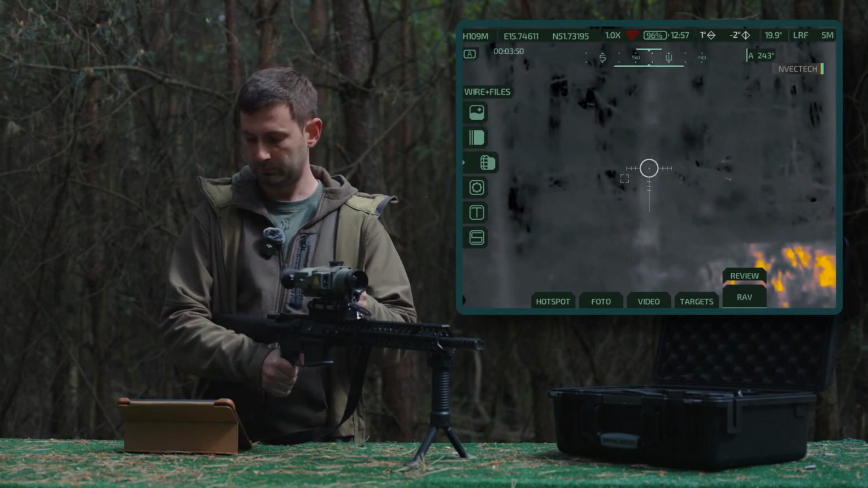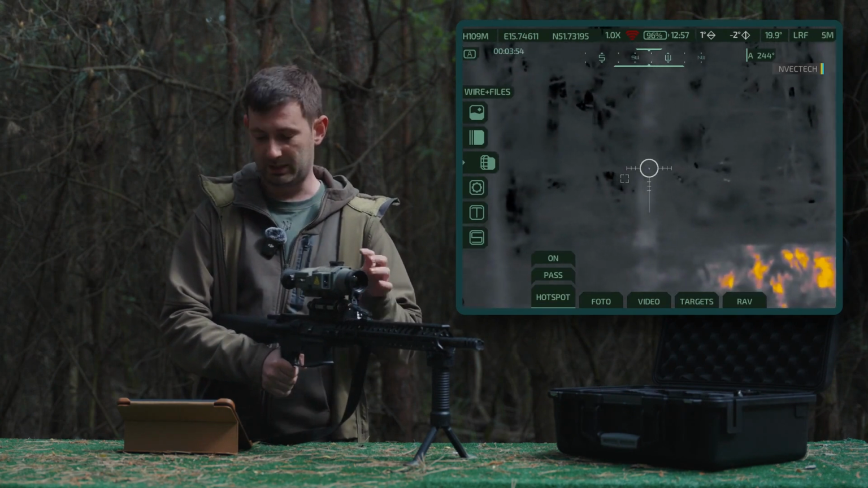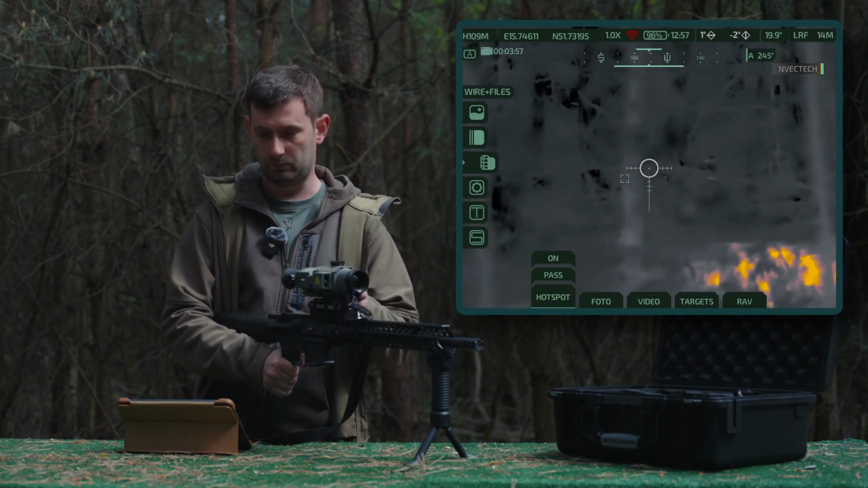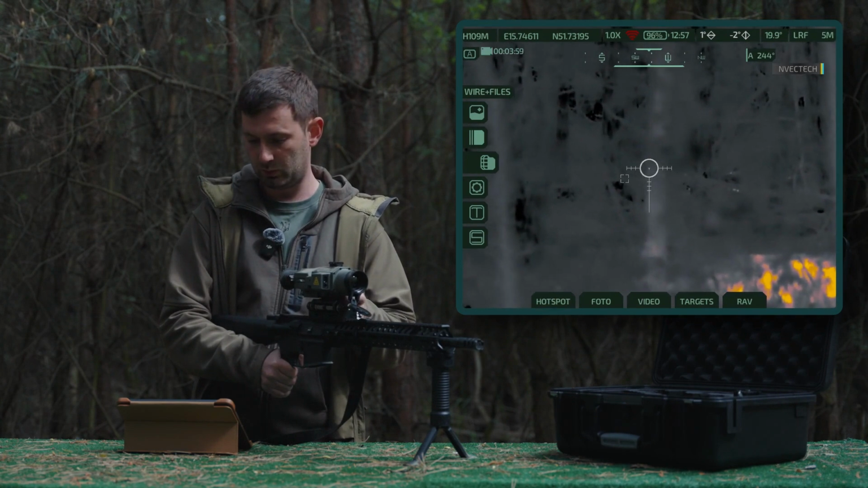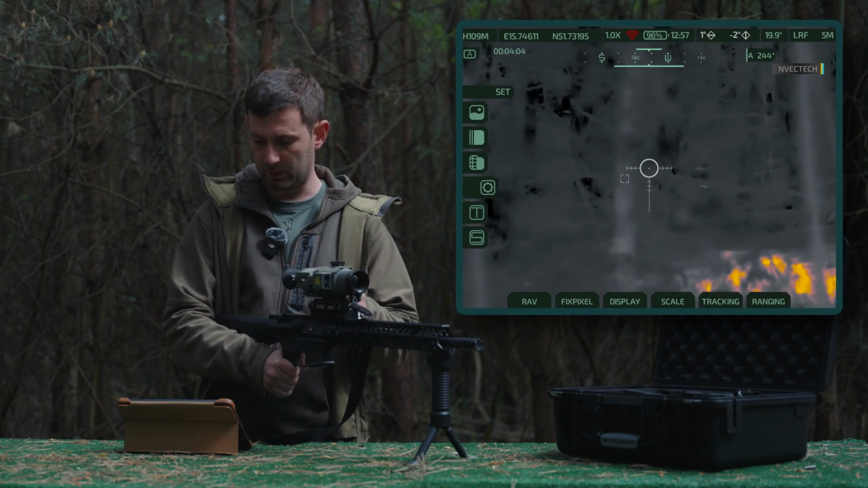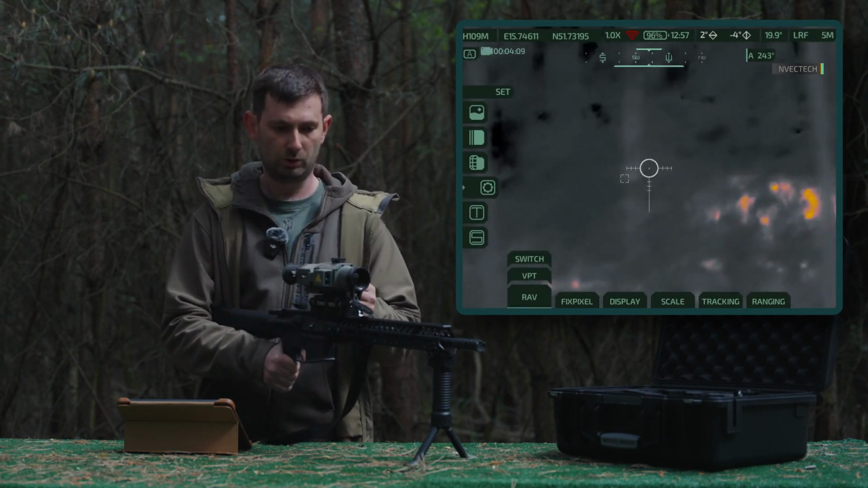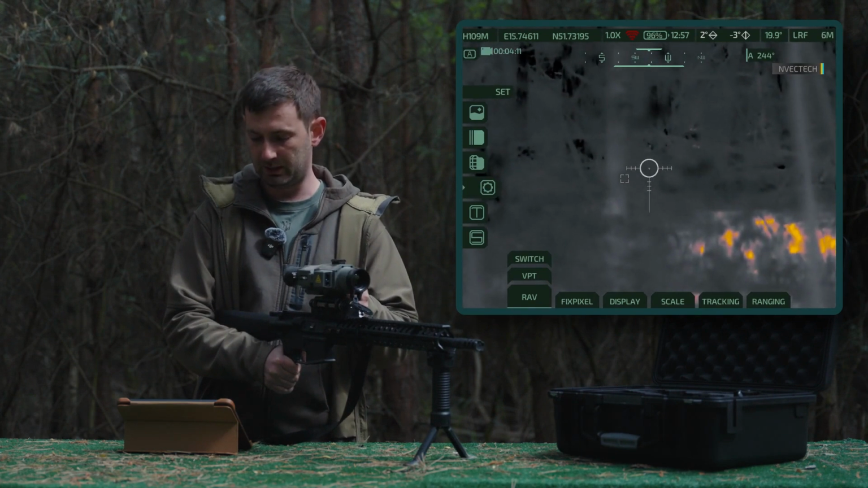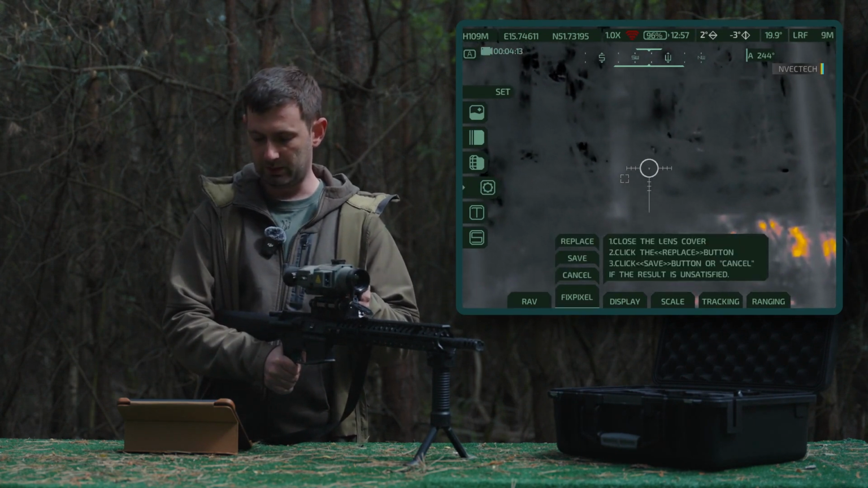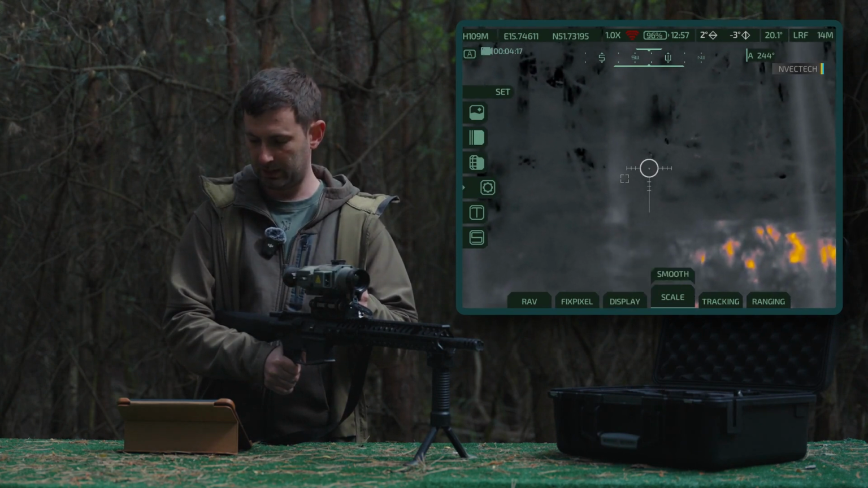RAW. When you shoot, you can see the first 10 seconds. After the shot, the recorded video is saved. And then you have the settings to enable or disable this function. When recording during a shot, you can adjust the sensitivity. This is for pixel removal. Display settings.